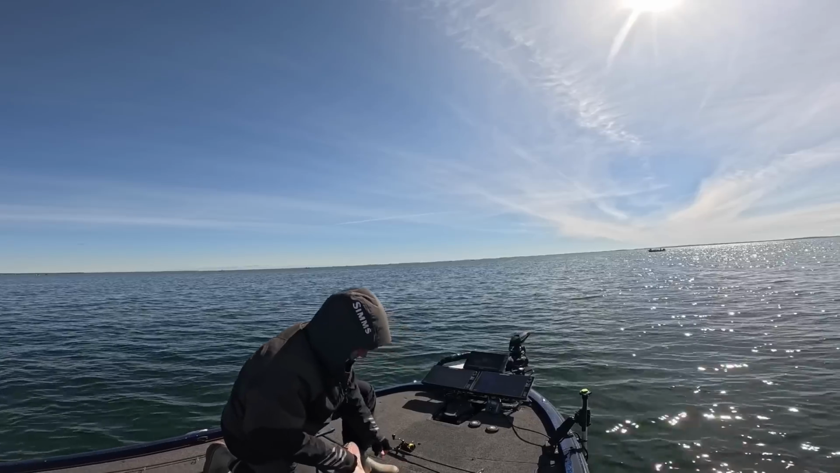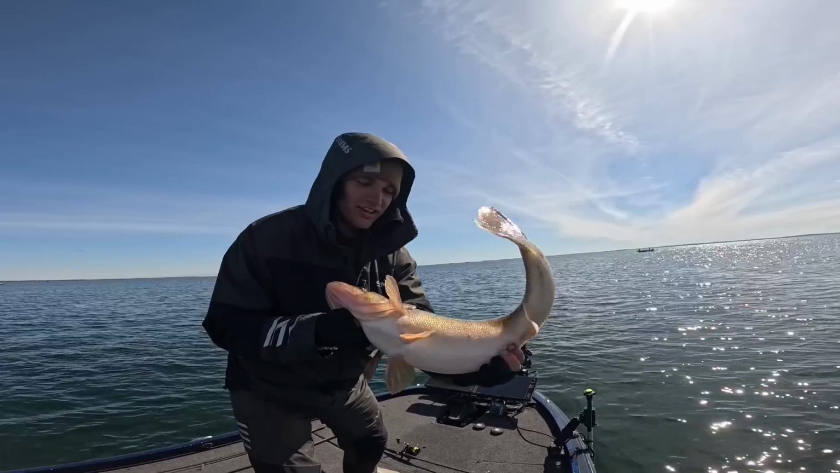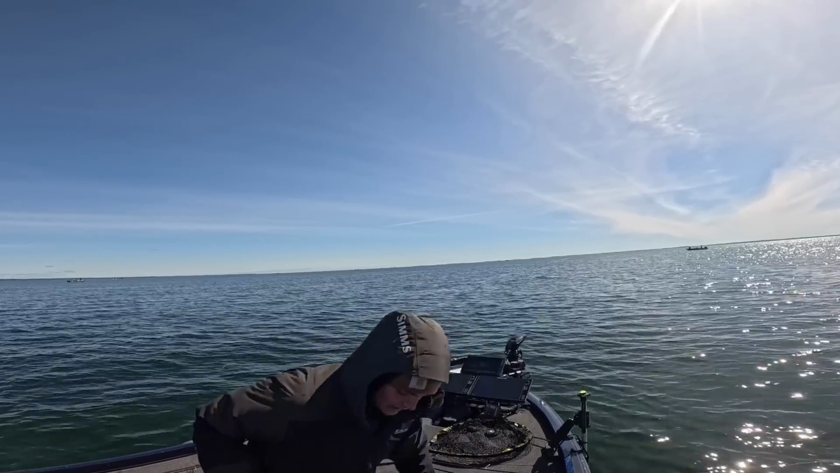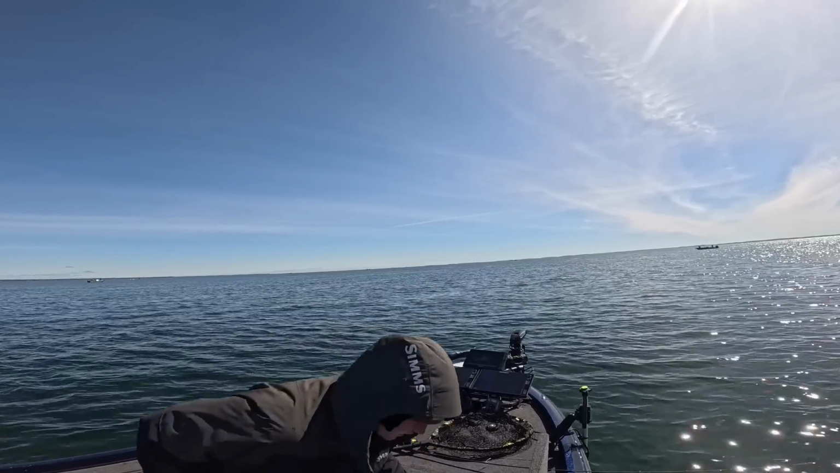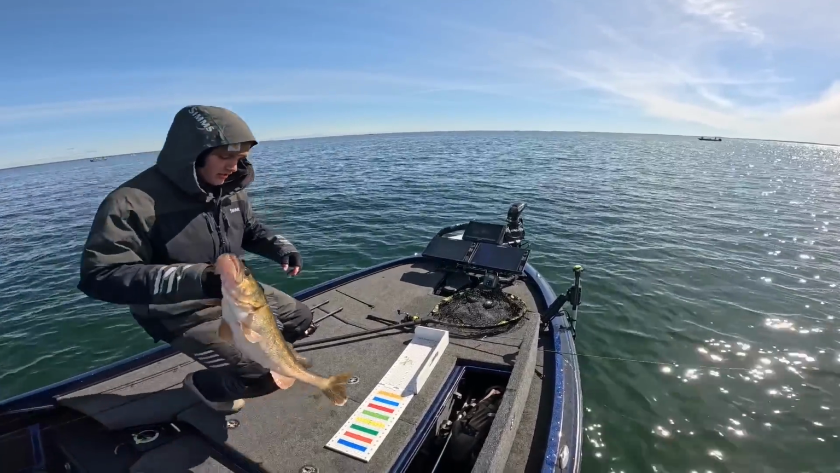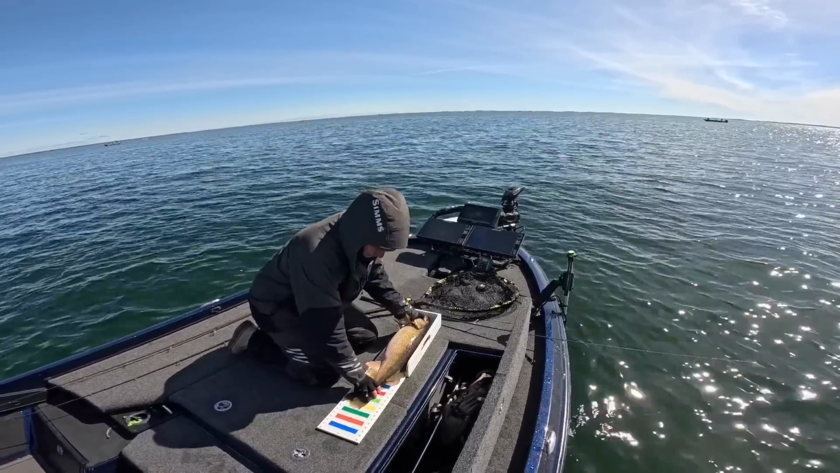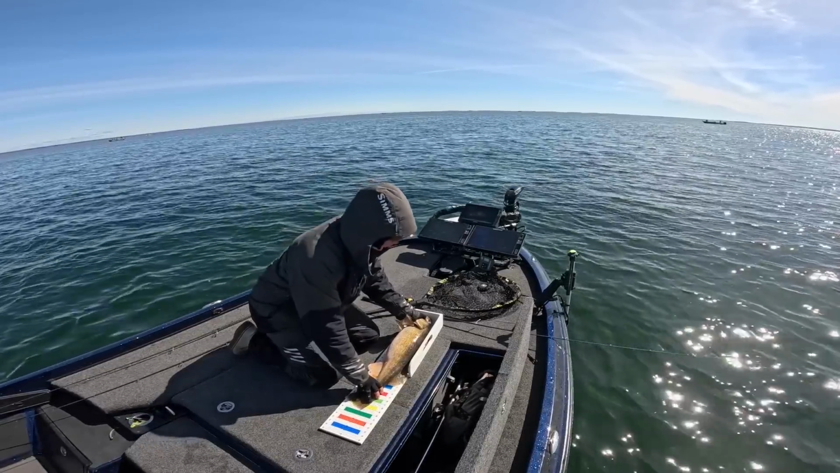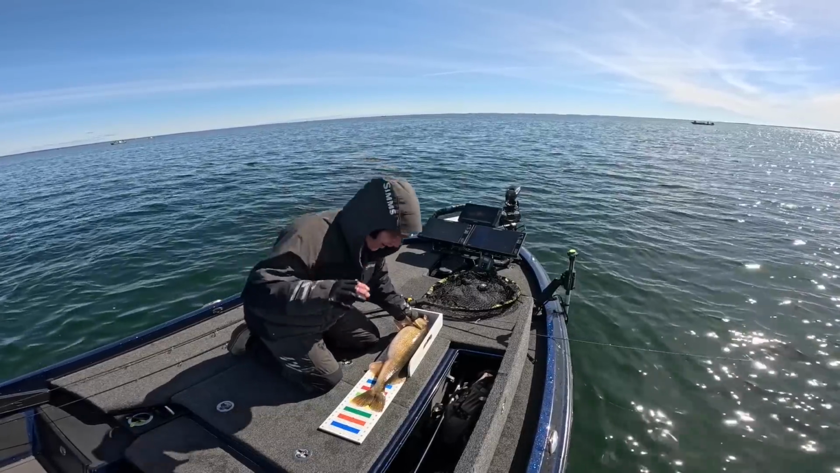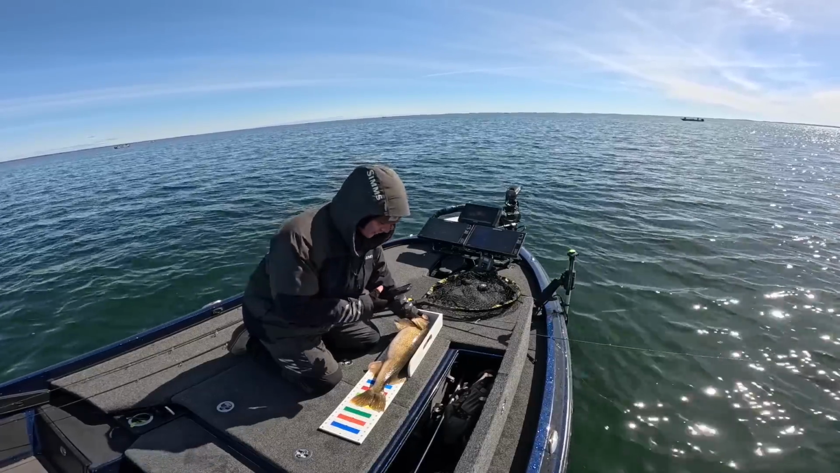Okay. That is a giant Green Bay walleye. We're gonna get the tape out and get a little measurement on this guy. That's a giant. All right, let's see how big we got. Dude, 30 inches. Let's go, dude. 30 incher. Whew. We've been grinding for this one, guys. We've been grinding for this fish. Unreal.